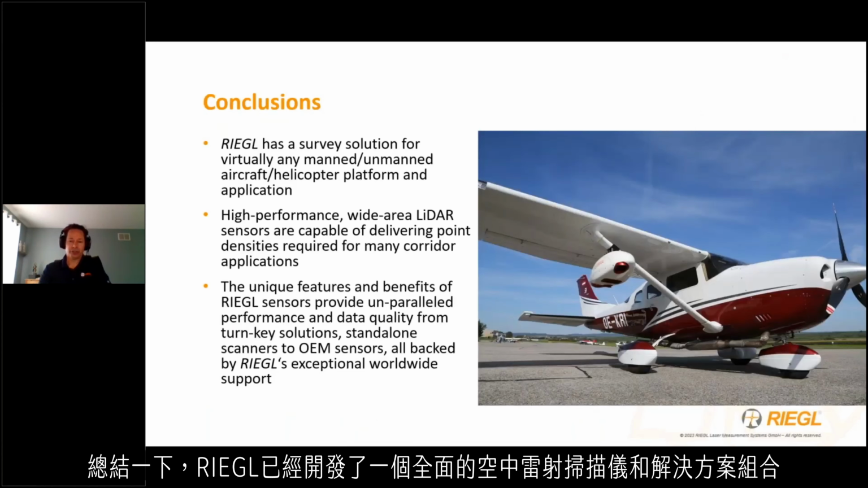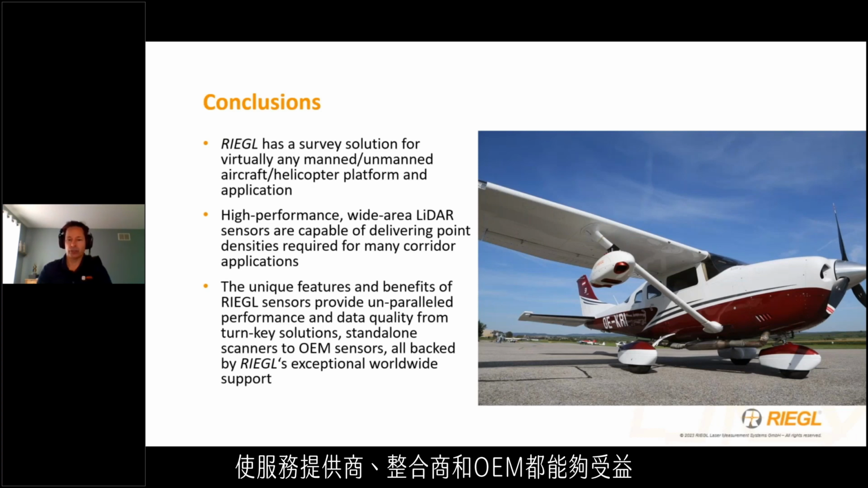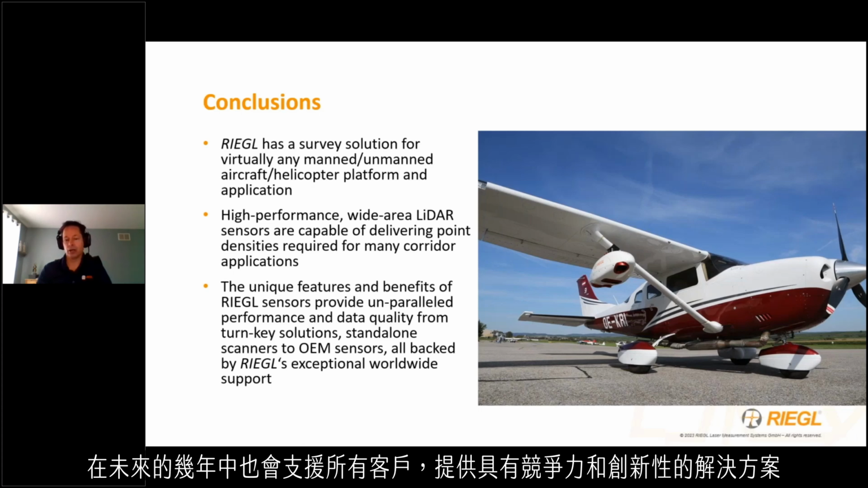And so in conclusion, RIEGL has developed a comprehensive portfolio of airborne laser scanners and solutions. The announcements today have largely filled any remaining portfolio gaps, enabling both service providers, integrators, and OEMs alike. And we look forward to evolving our product lines in line with industry trends and customer demands, as well as supporting all our clients with competitive and innovative solutions in the years to come.